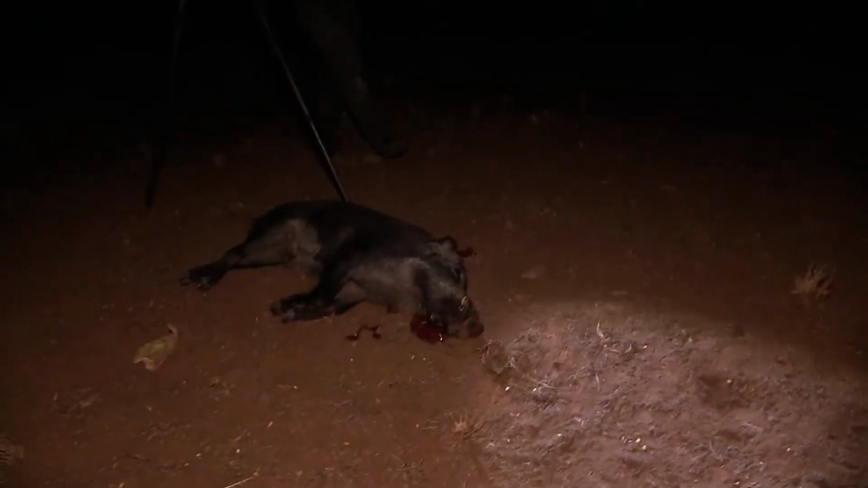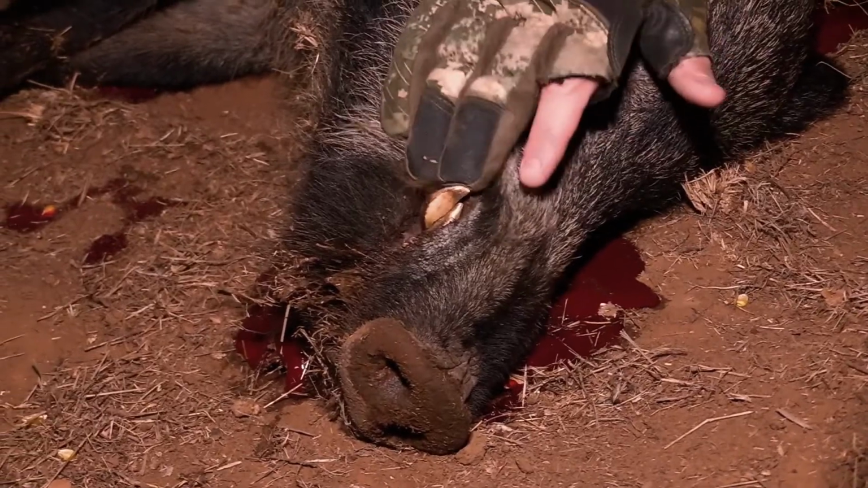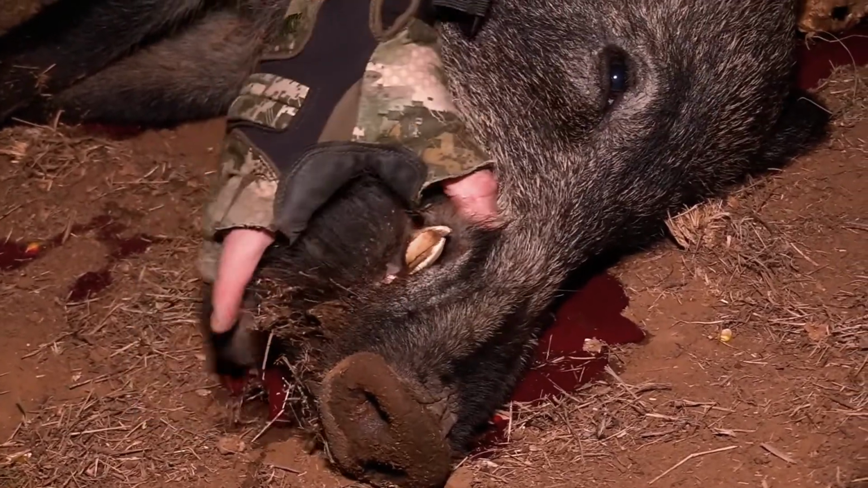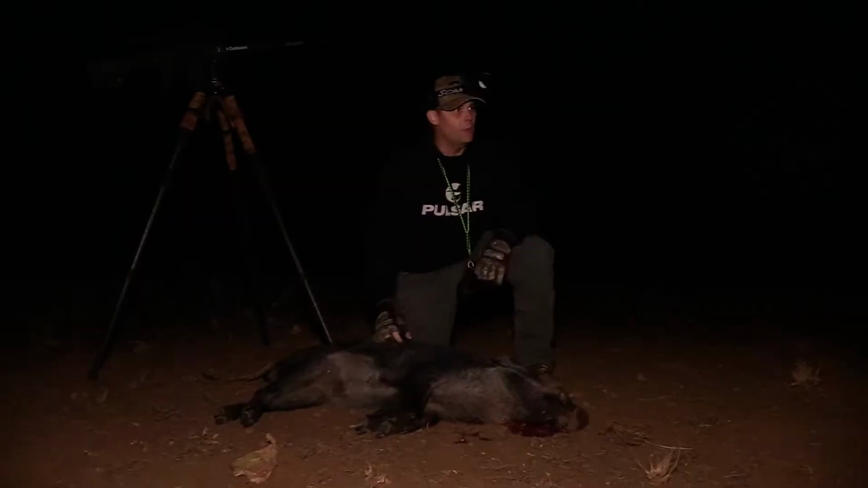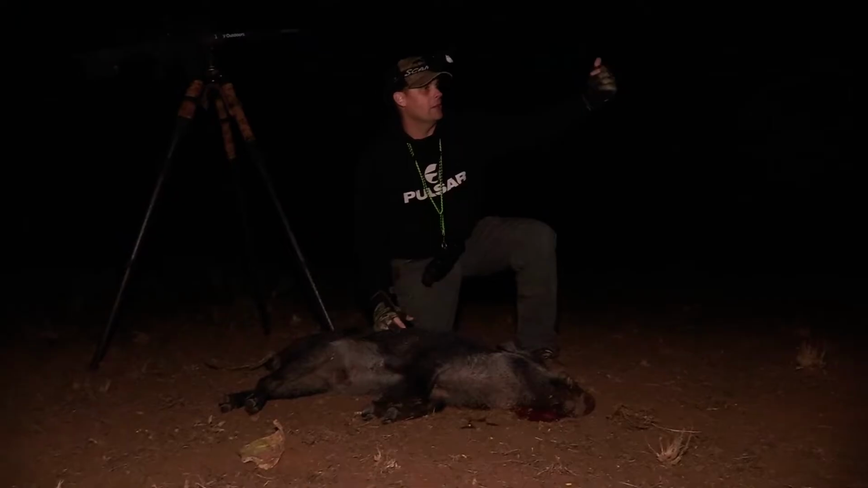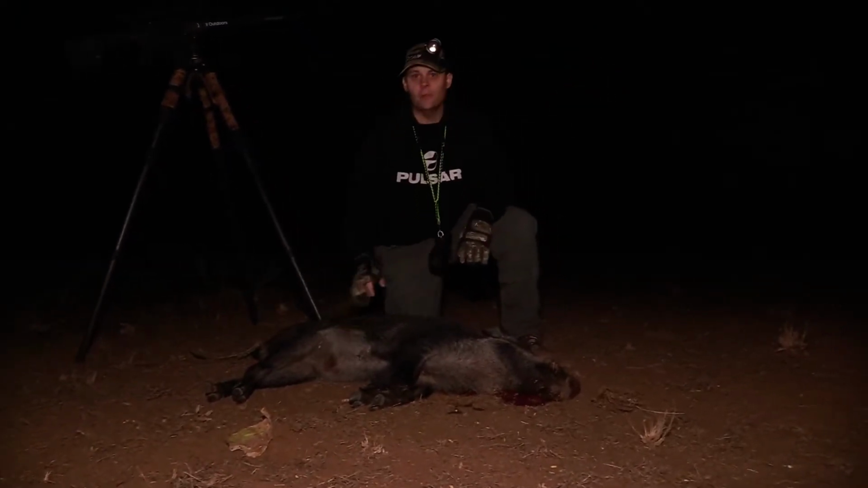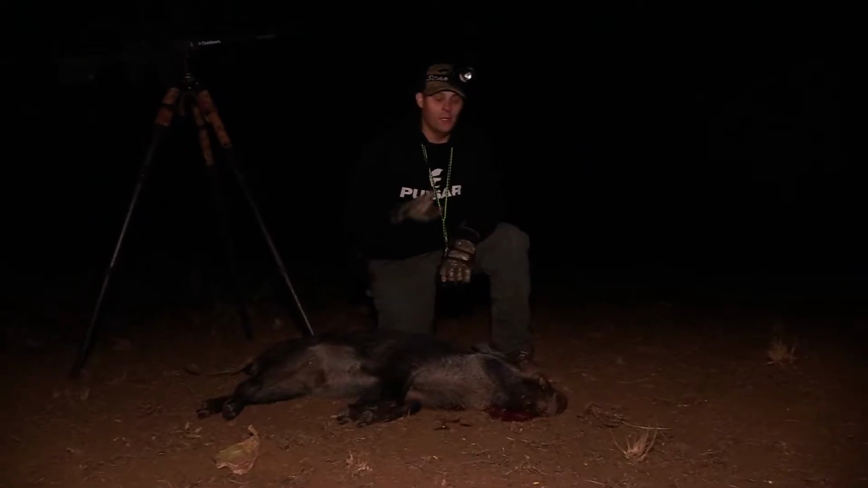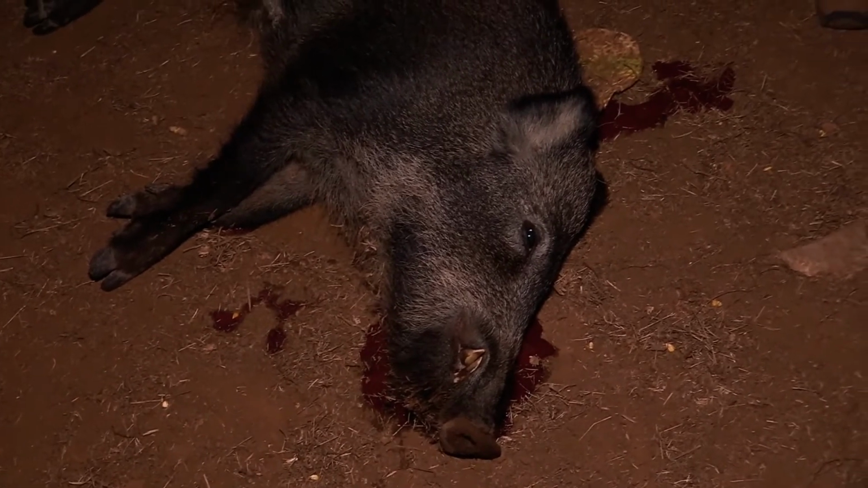It's a little darker. That's what we're typically used to seeing. Look at that. Yeah, he's got some decent cutters on him too. He was the mean one. That's what I said when we walked up. We actually saw him coming from back in that brush and he came in and ran that other one off. That other one didn't want nothing to do with him. He squealed a little bit, and he was gone. There was a third one that we never did get a good look at.